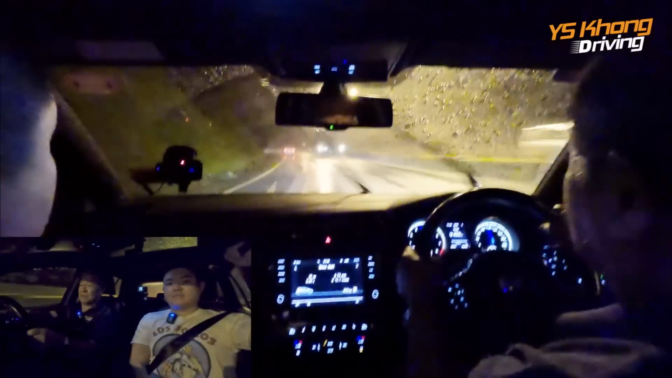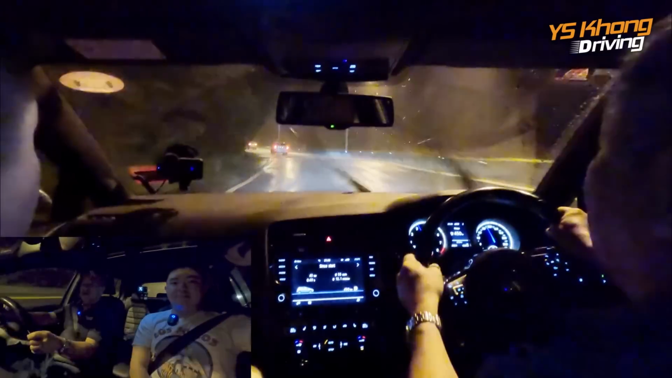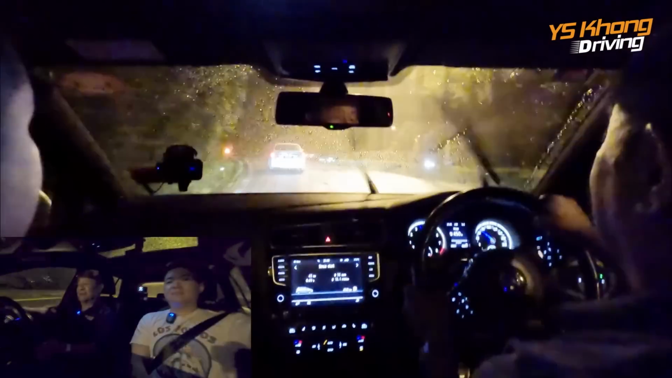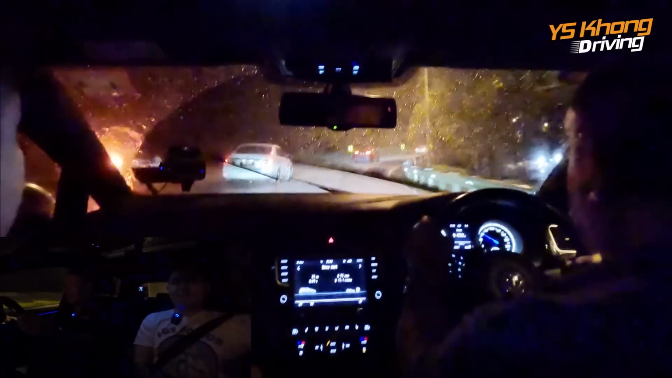Basically, in the rain, you have to have your car straight before you power, so that you don't have any understeer or pushing off into the bushes.